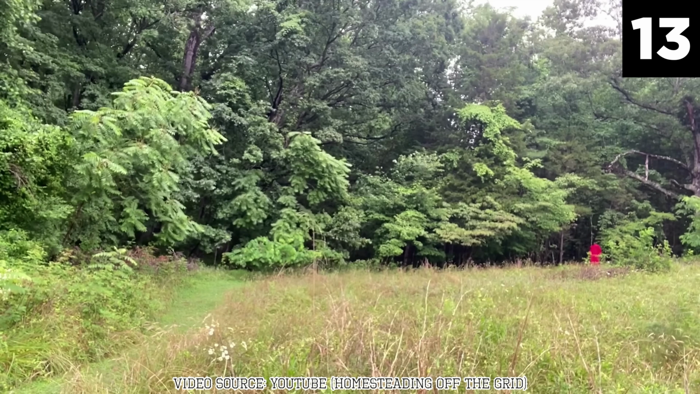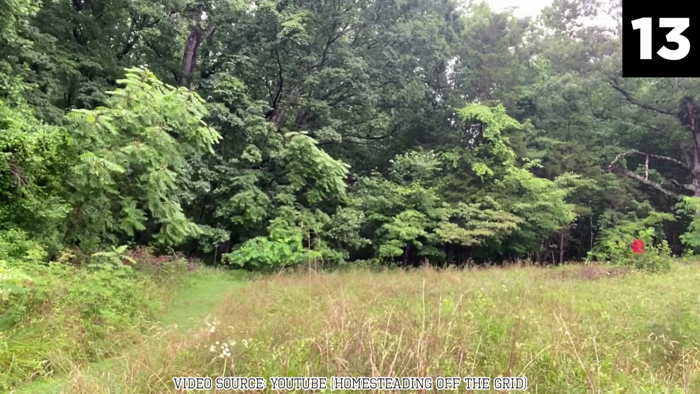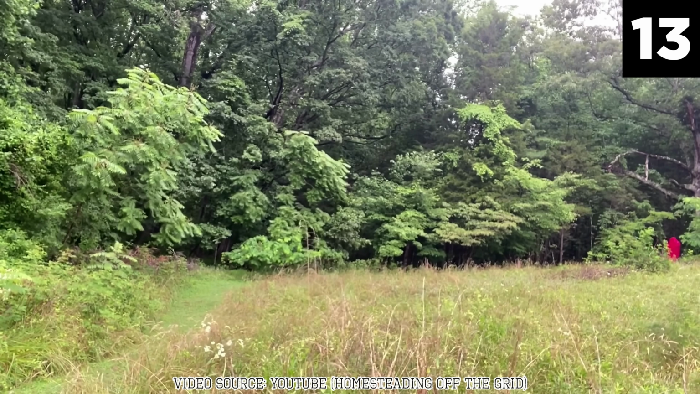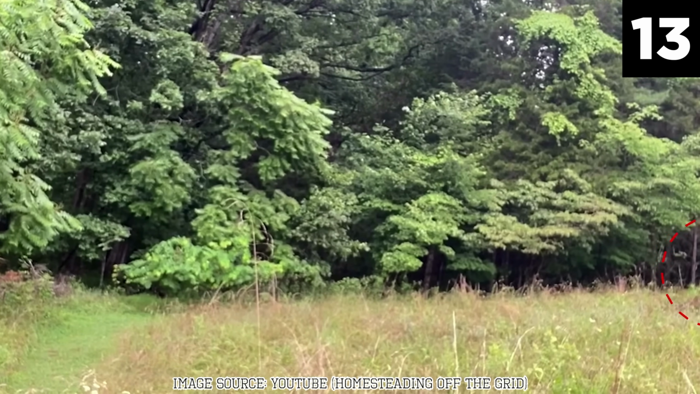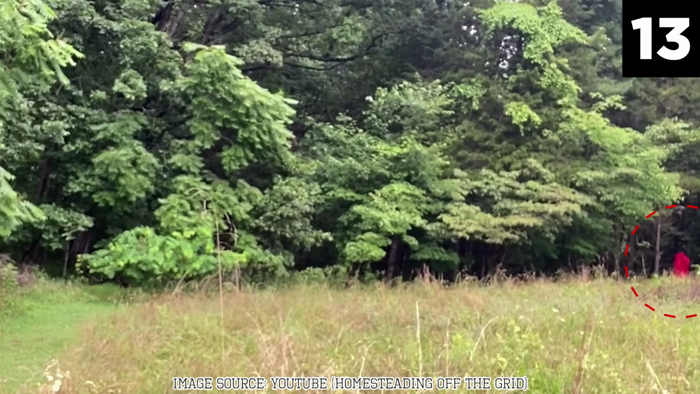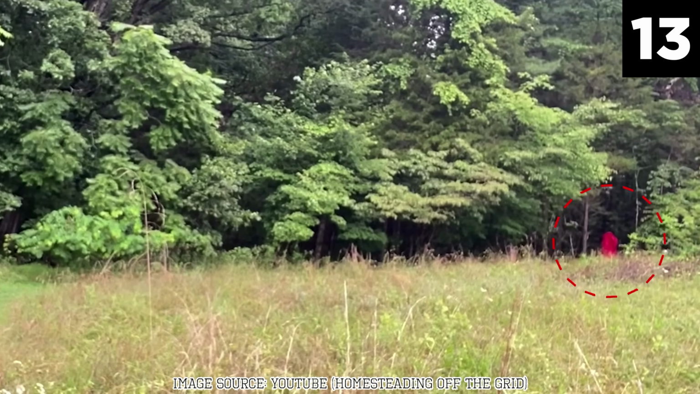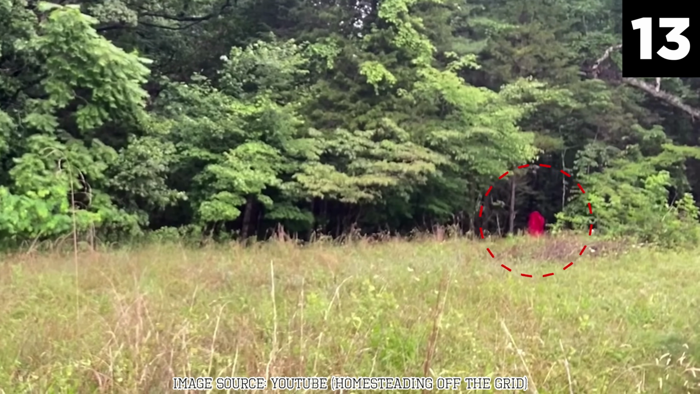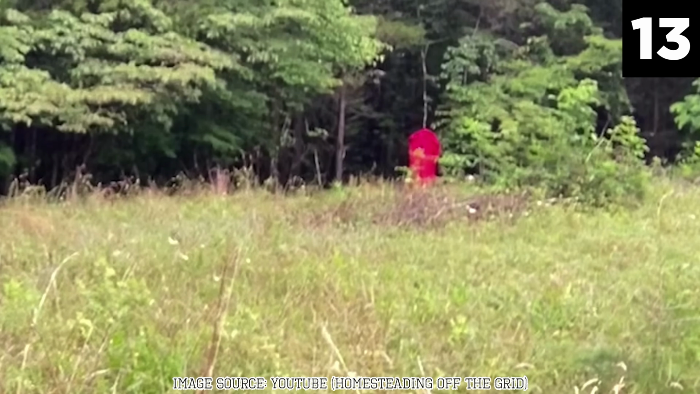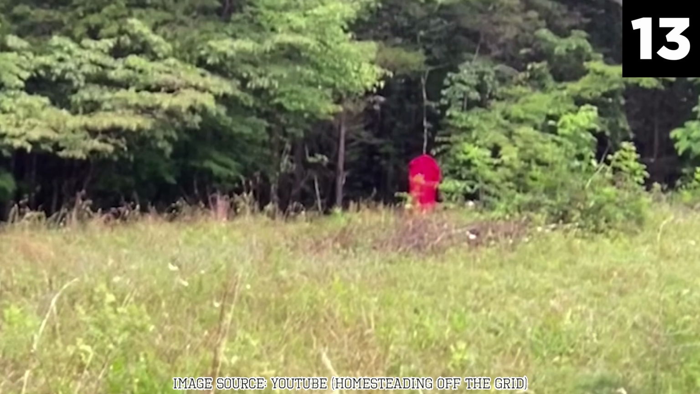This isolation not only enhances the eerie atmosphere of the videos, but also makes it harder to identify the authenticity of the sightings. The possibility of the figure being a person experiencing a moment of crisis, such as a lost hiker or someone with mental health issues, has also been raised. This theory, while more grounded, adds a tragic dimension to the mystery, suggesting that the figure might be someone in need of help, rather than being a subject of fascination or fear.